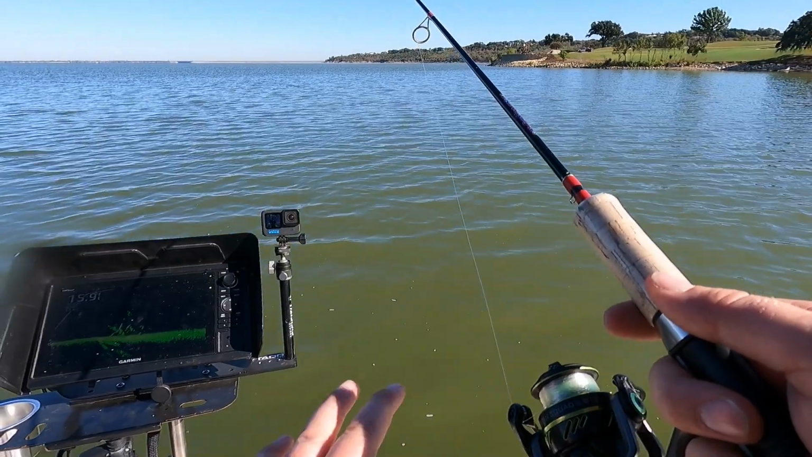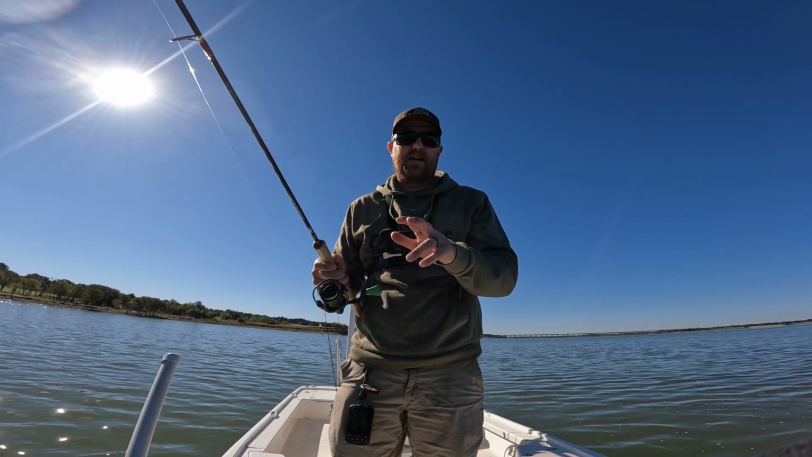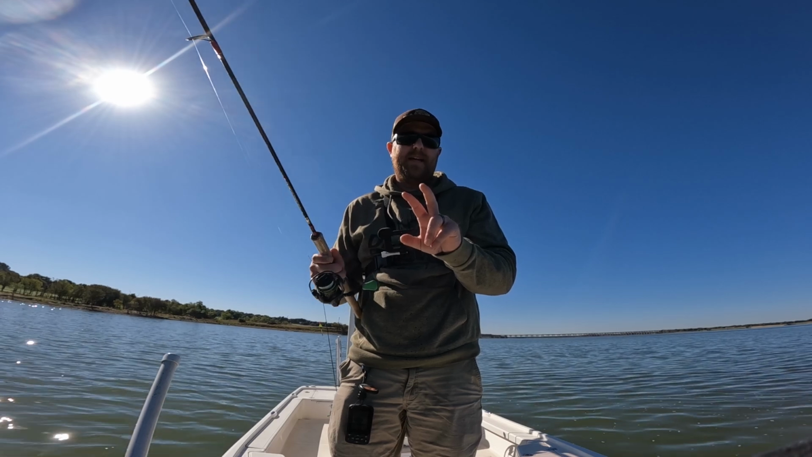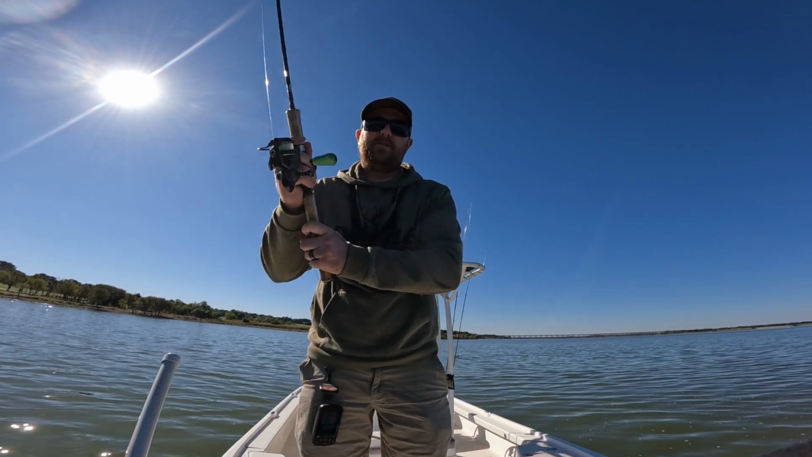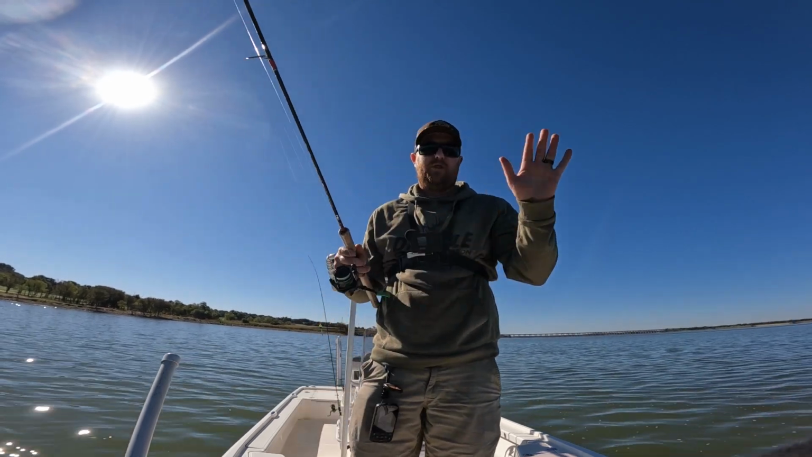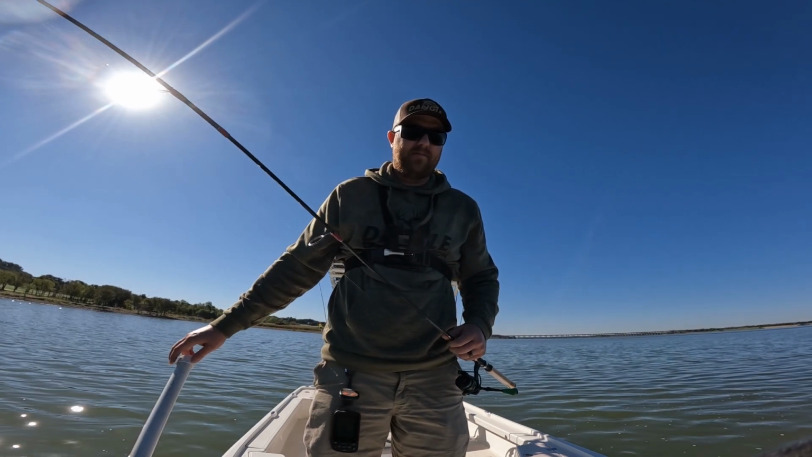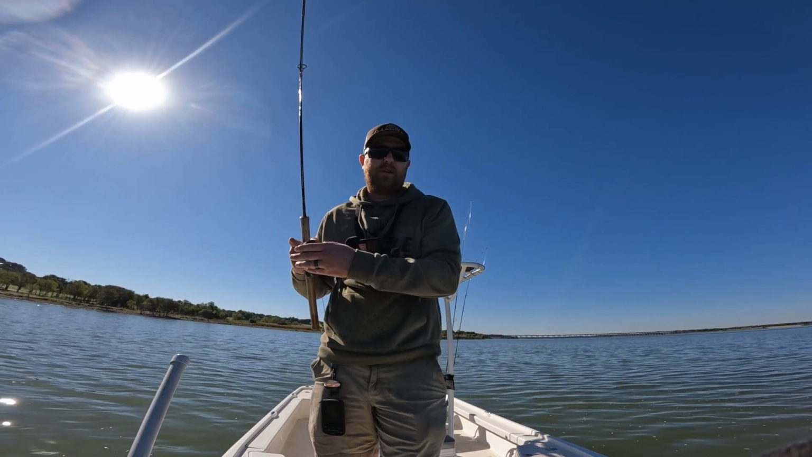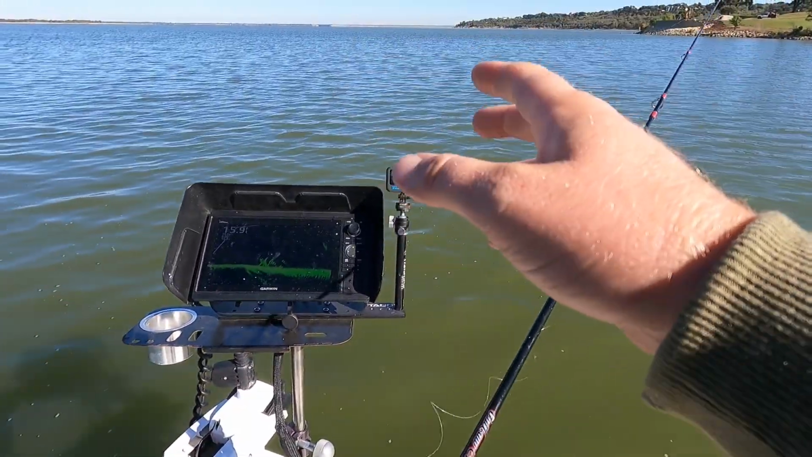Now, the trick to sniping crappie is you cannot do two things. You can't go underneath them, and you cannot hit them. If you do either one of those, you're done. The fish is gonna boot scoot boogie on out of there. He's gonna take off quicker than you can imagine. So be very intentional with your casts, okay?